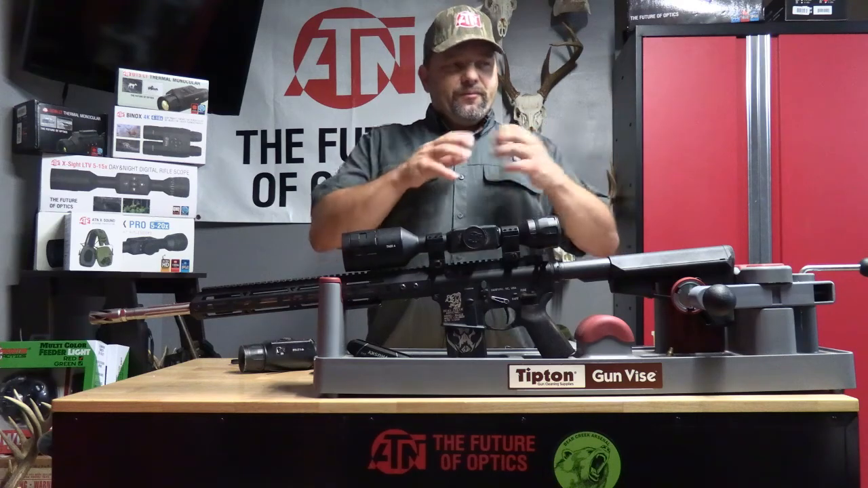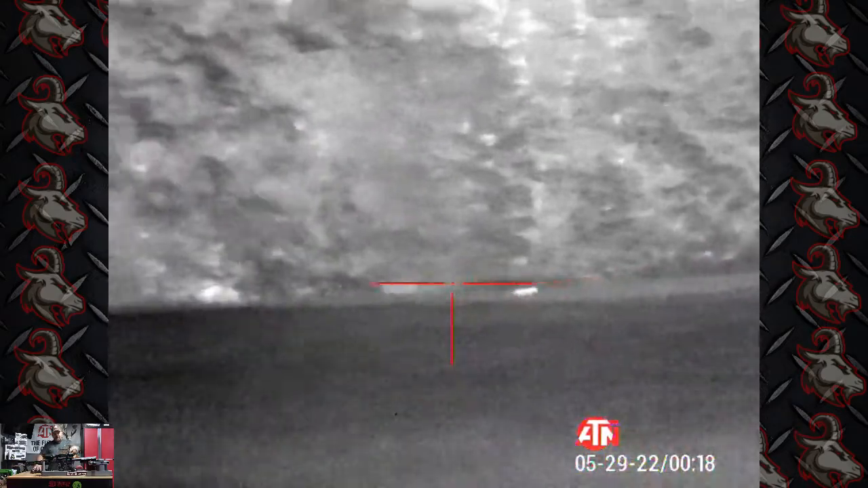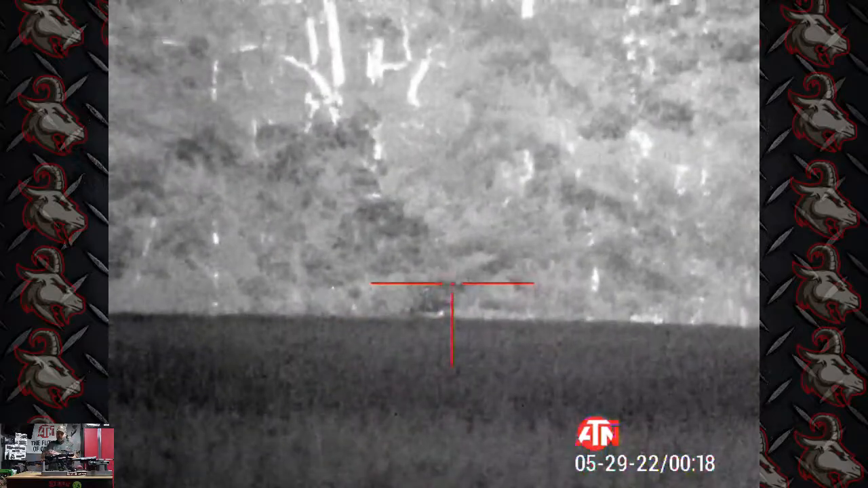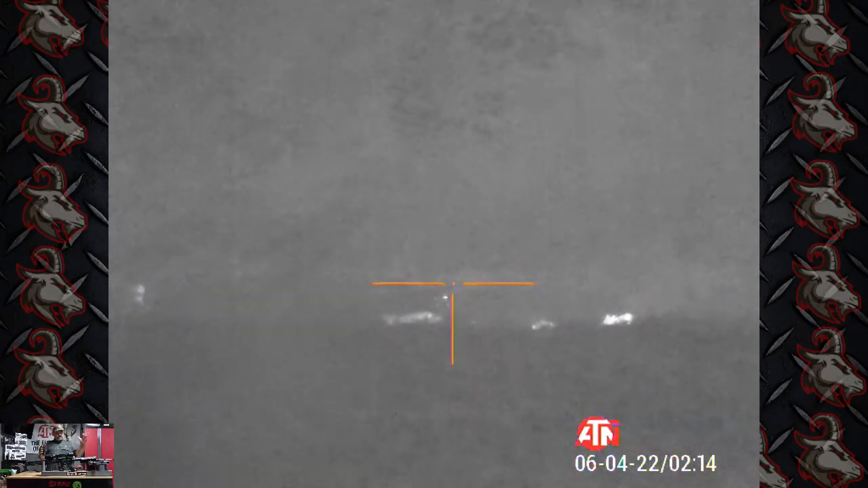So one of the things that you're going to do first in these wheat fields, because it's so high, you're going to wait longer and you're going to scan. Thermal is a must. ATN, Thor 4, 384, 4.5 to 18 on the 6.5 Grendel. We're dropping them, but the key right now is that thermal scanner around my neck. This is the one that gets me on them. I get to see those heat signatures.